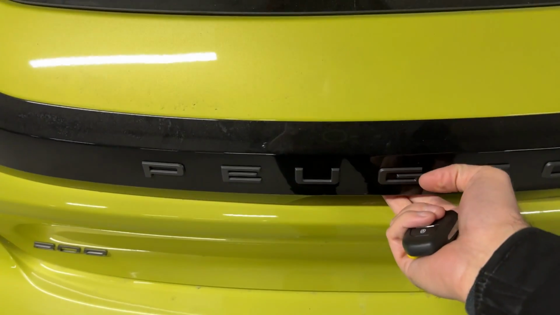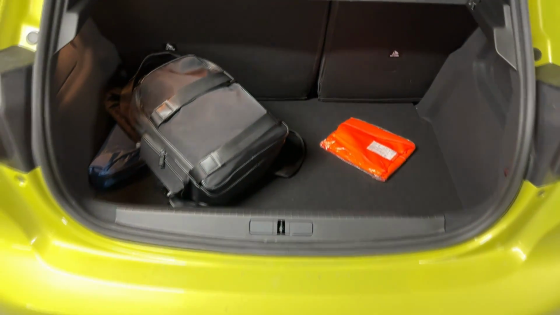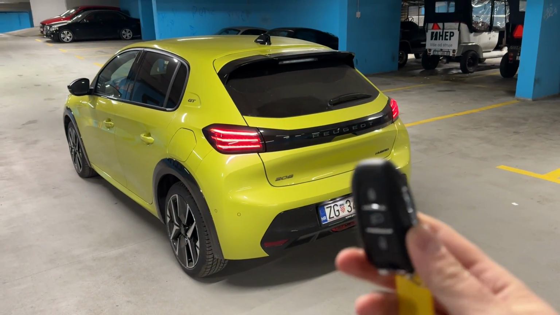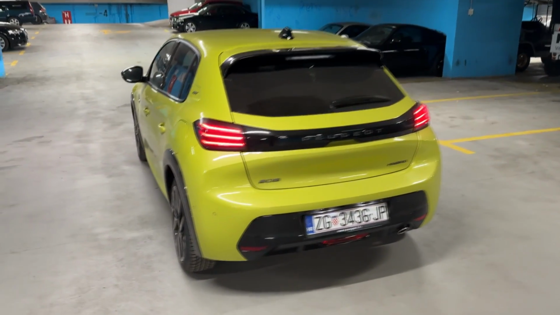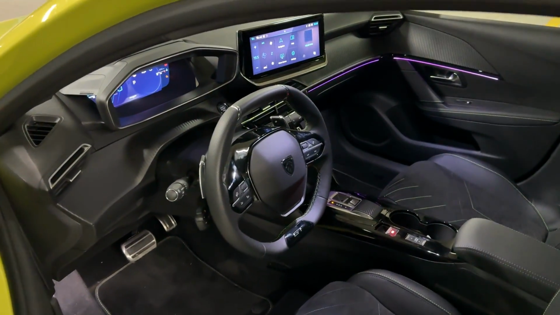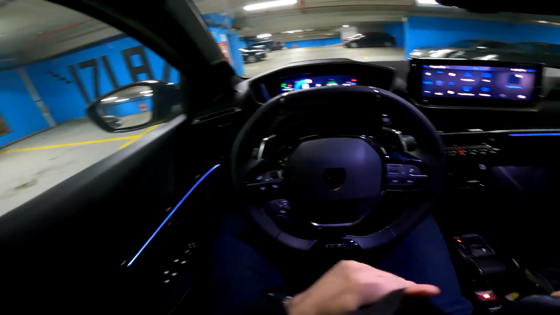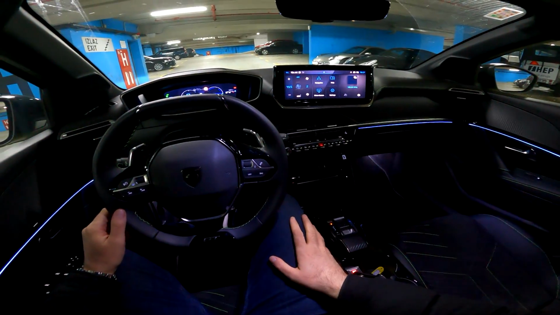Let me just show you the trunk before we move on and start the drive. There we go, 309 liters. And yeah, well, we are now ready to go. I can turn on the lights also by pressing the button on the key. And you can also see the real exhaust pipe, which is always cool. GT lettering here on the C-pillar. This is the look at the lovely interior, but let's see it from driver's perspective. So we are ready to start our drive.